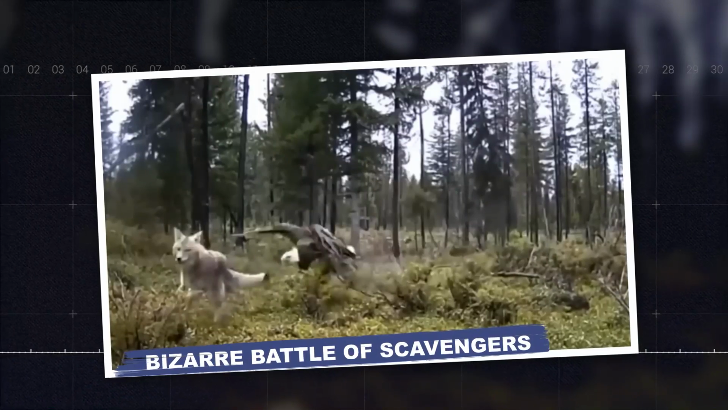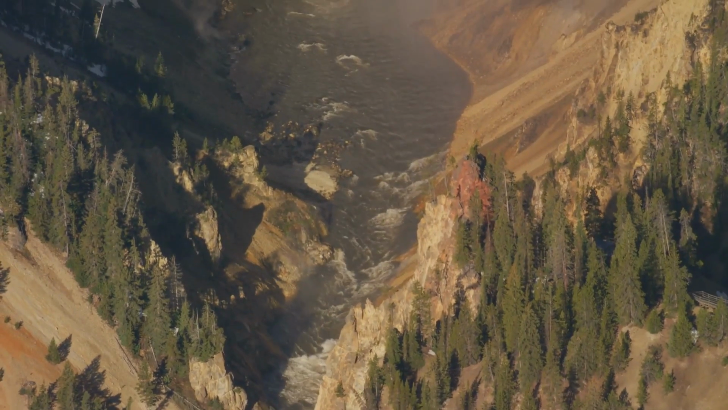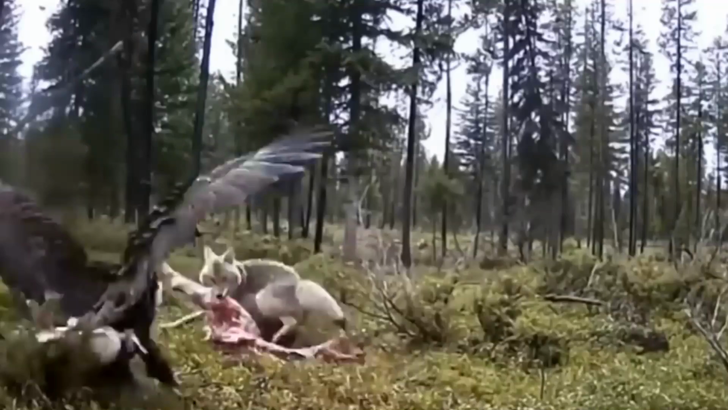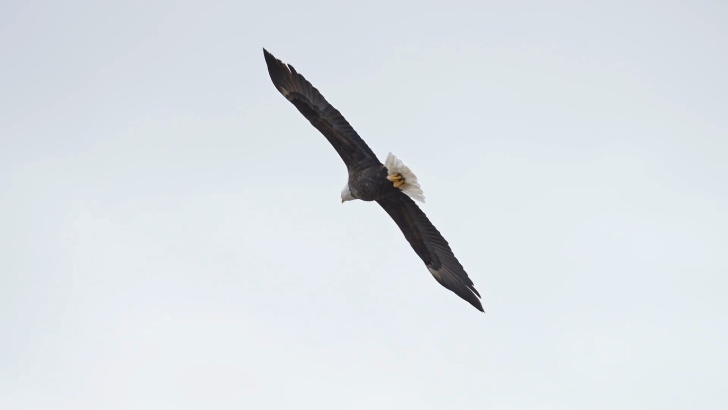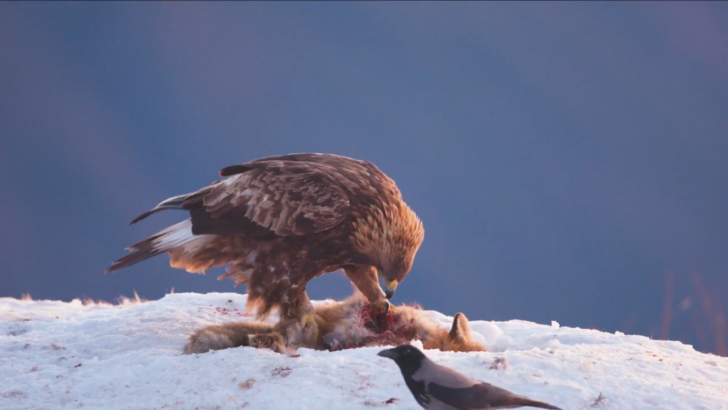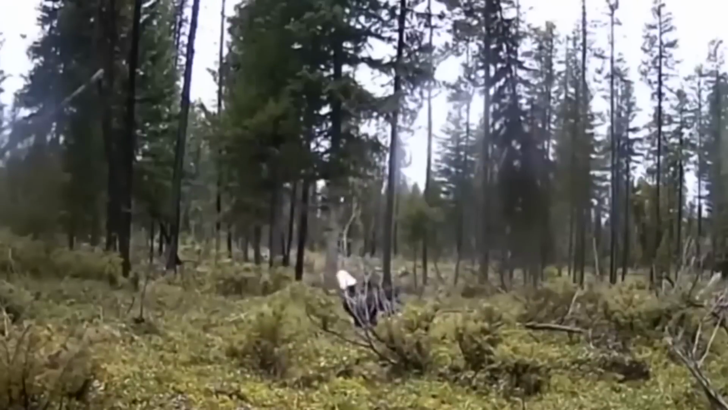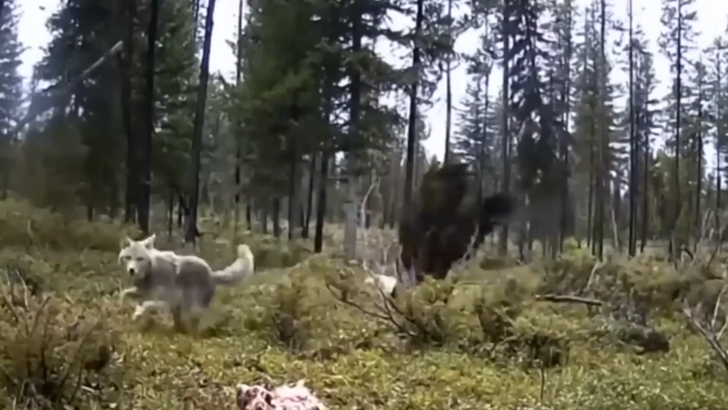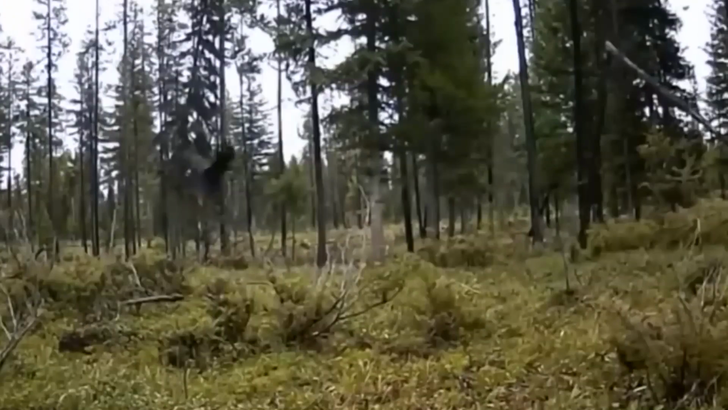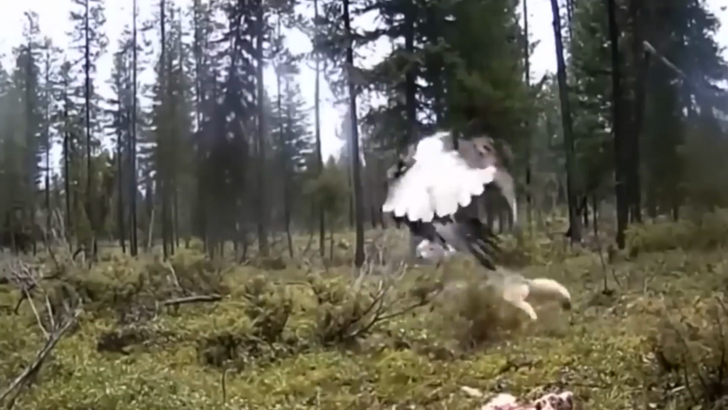Bizarre battle of scavengers. In the picturesque Swan Valley of Montana, an extraordinary battle of scavengers took place. A bald eagle and a coyote vied for the remains of a deer carcass. The eagle's massive wingspan seemed almost too powerful for the cunning coyote to handle. With each strategic move, the two skilled predators clashed in a breathtaking chess match. Even a cheeky crow tried to join in the action. In the end, the eagle emerged victorious, flying away with a prize while the coyote feasted on the rest. It was a true spectacle of nature's wonders.